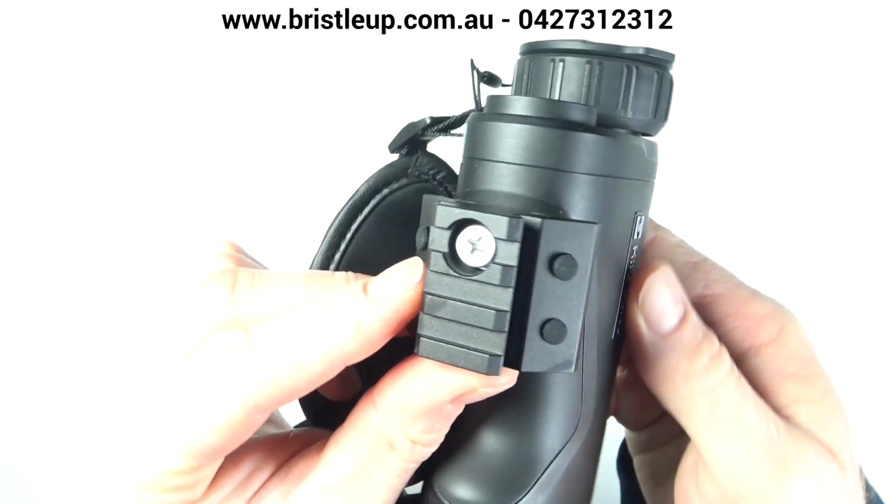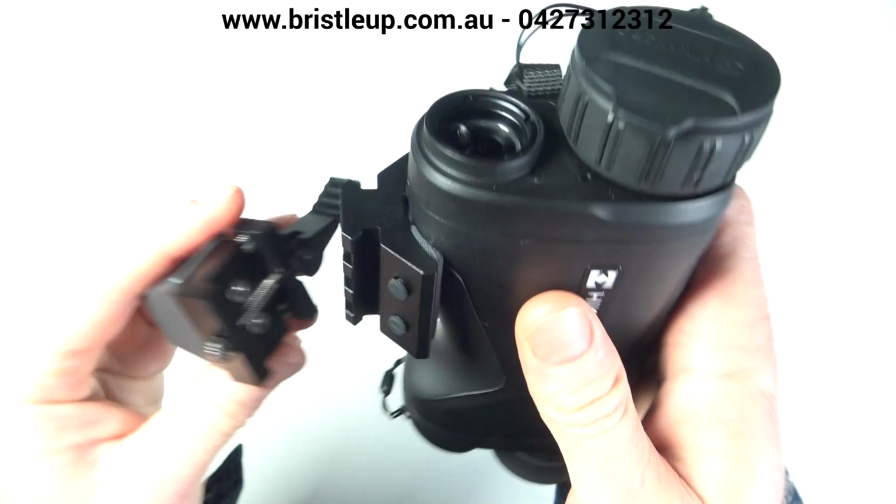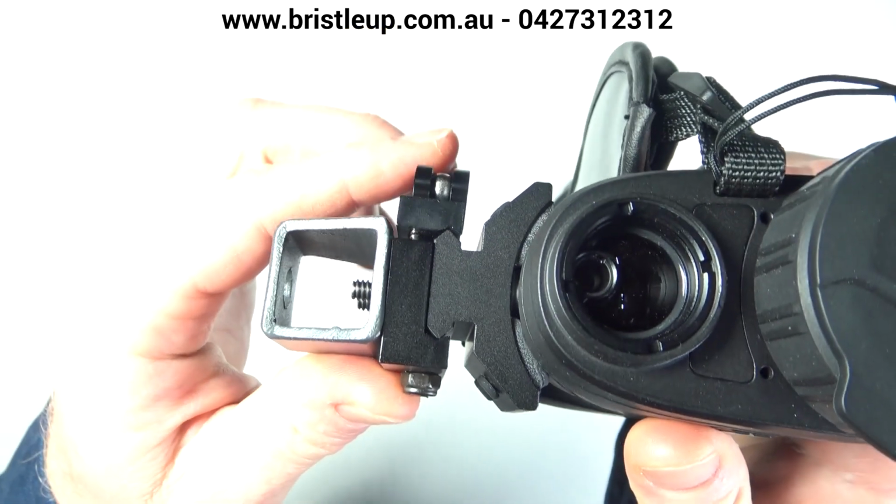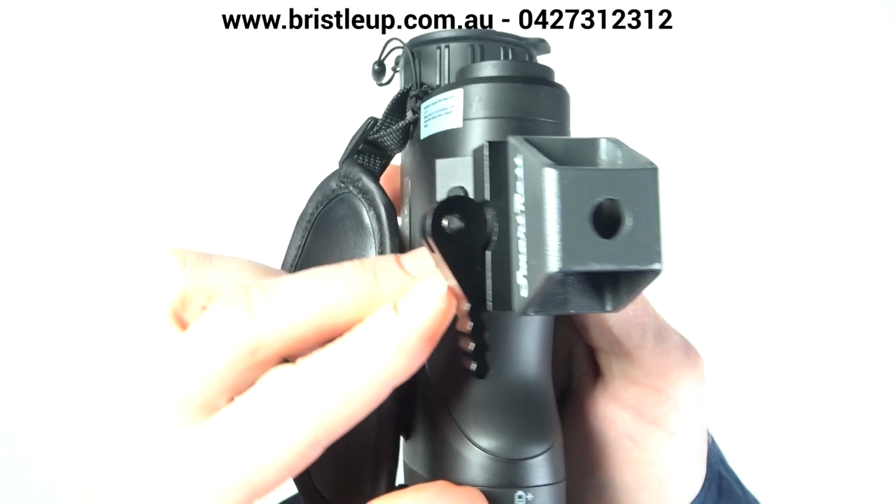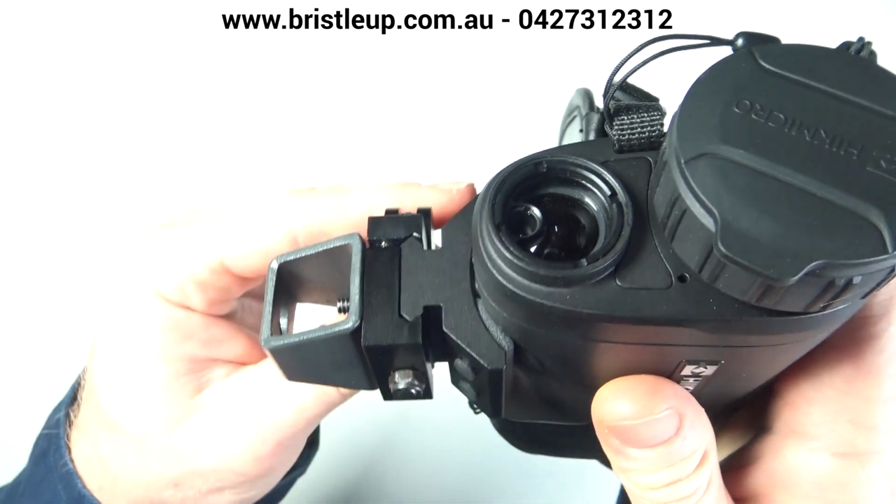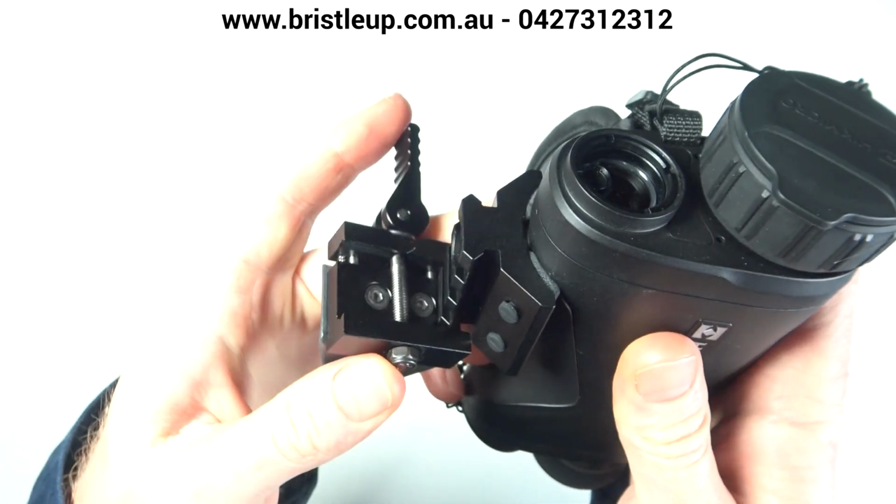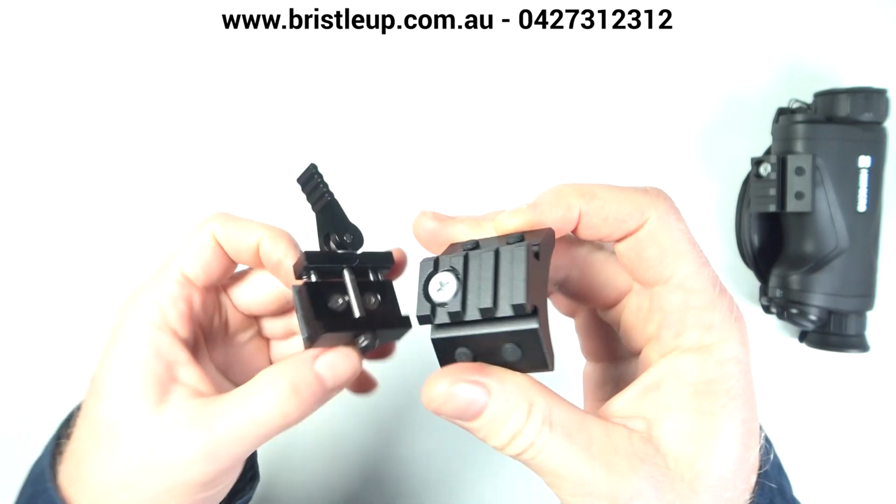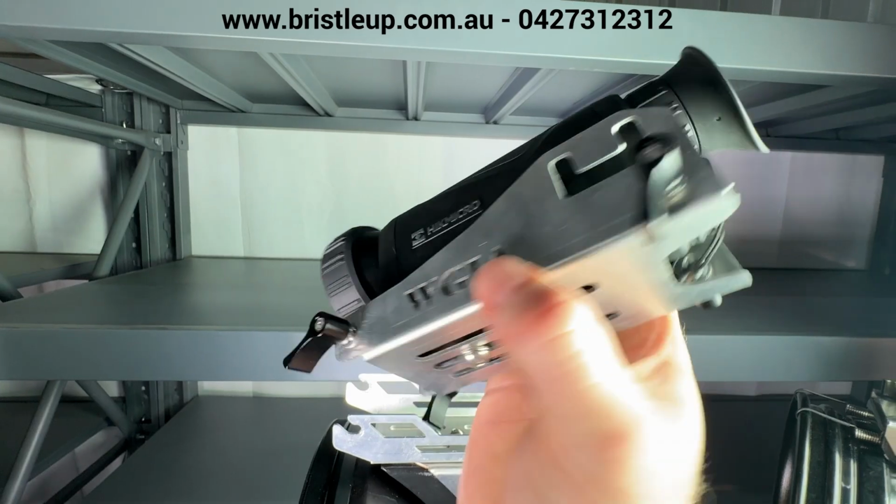The best part is they will fit into the current Smart Rest clamping system or QR adapters, which is bloody awesome. Hikmicro is making different rails for each thermal model and currently have a rail to suit the Condors and a different rail to fit the Falcons and Lynx units.